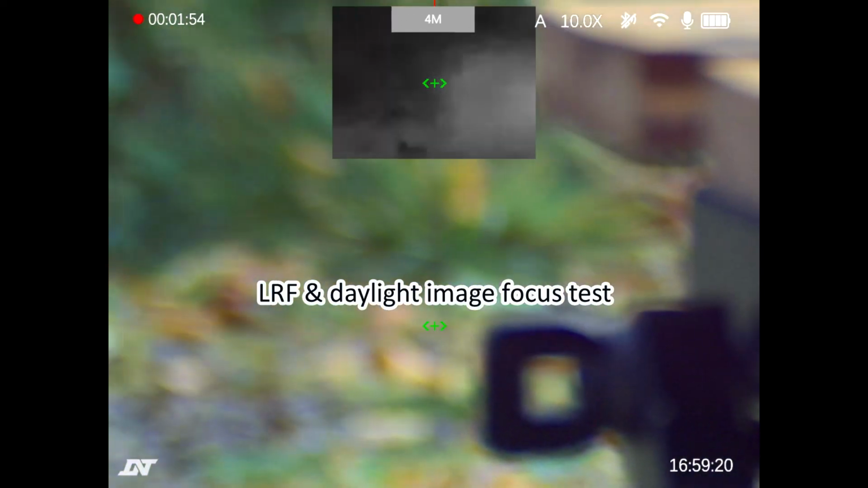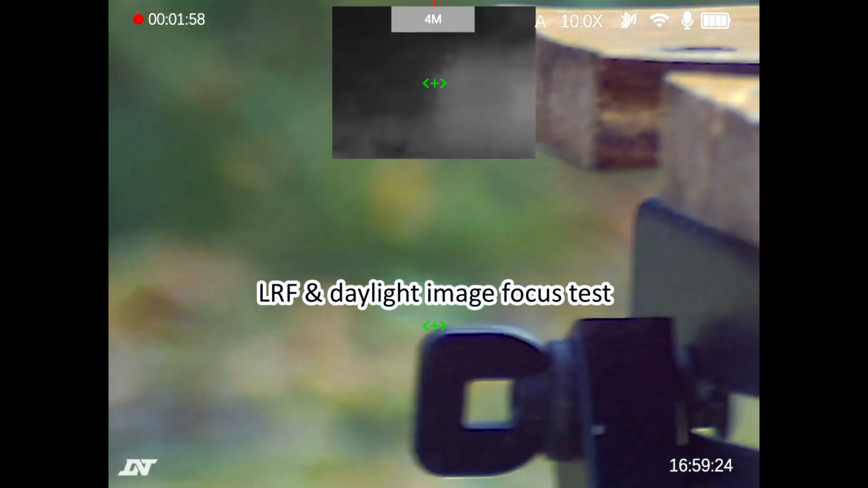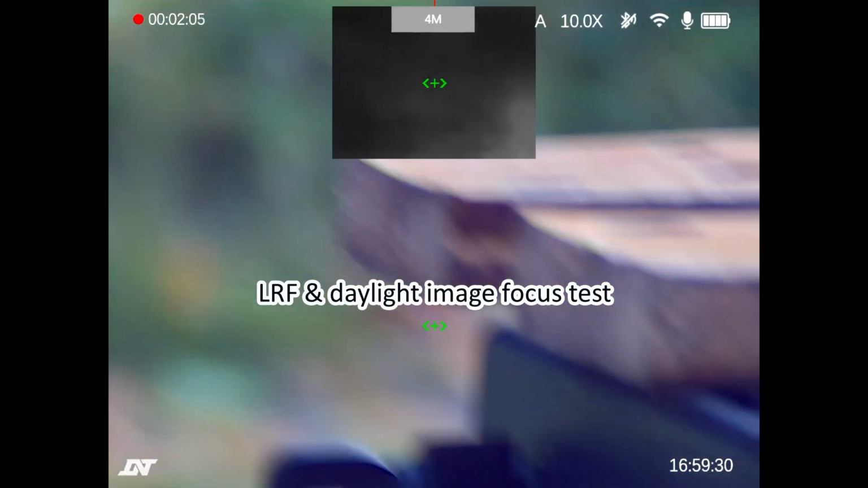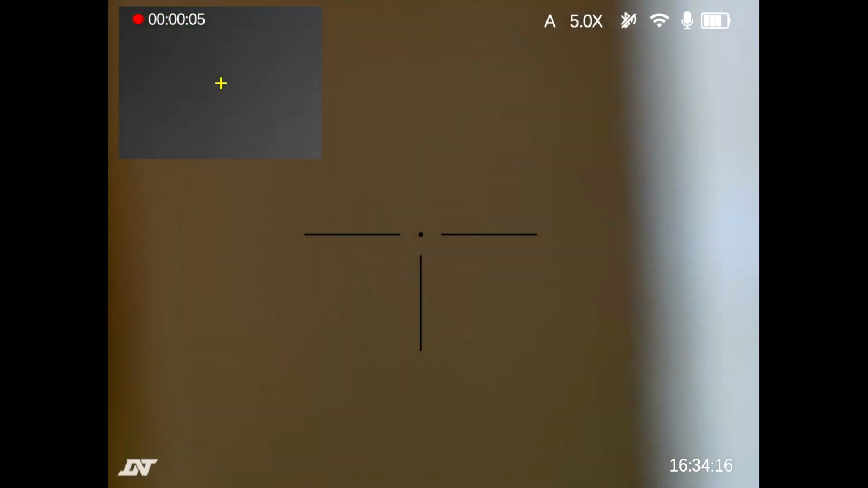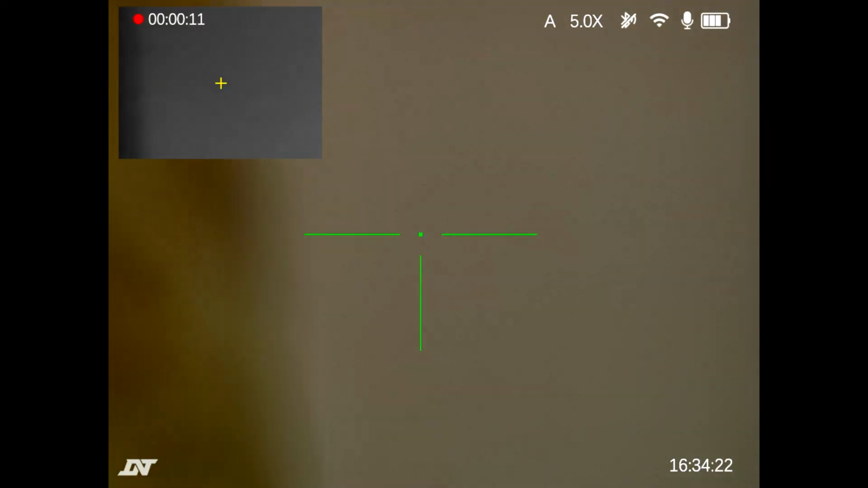And digital image focusing, that's the corner of a Black & Decker workmate, and that is probably 2 meters from the muzzle, so maybe 3 meters from the scope. Short presses of the centre button change the reticle from red to black, to yellow to green, back to red.